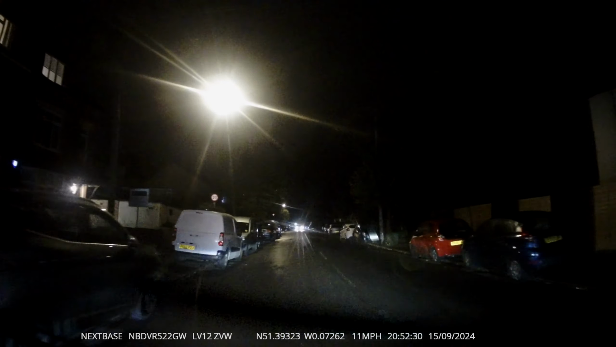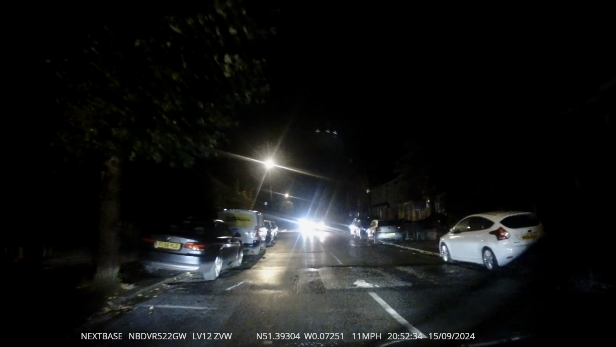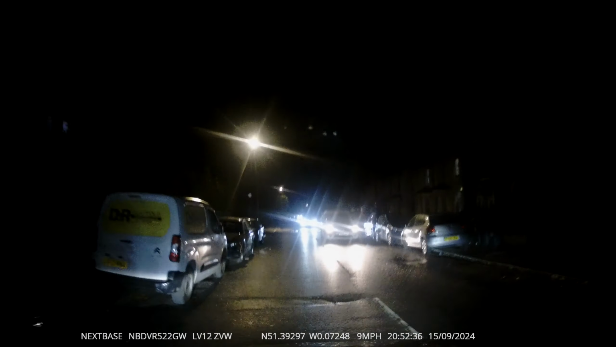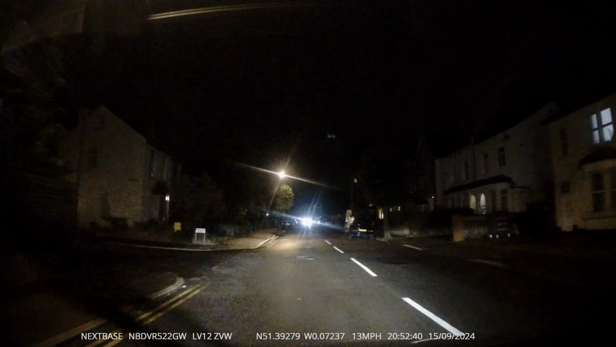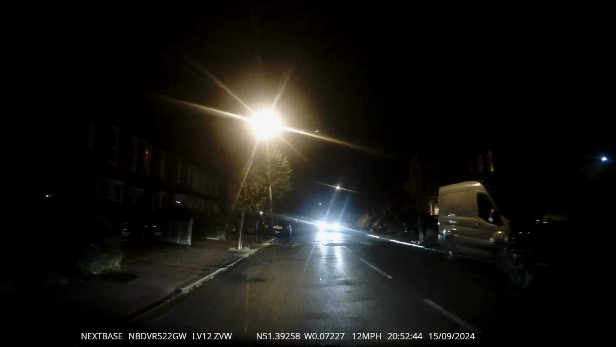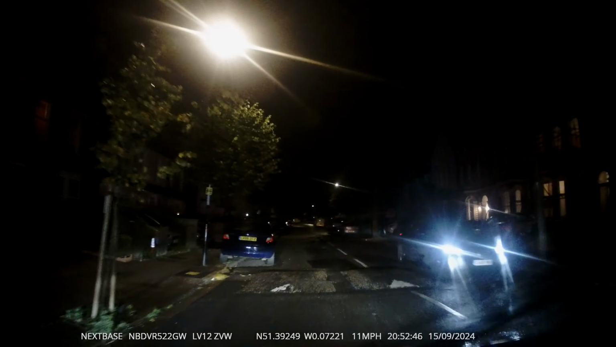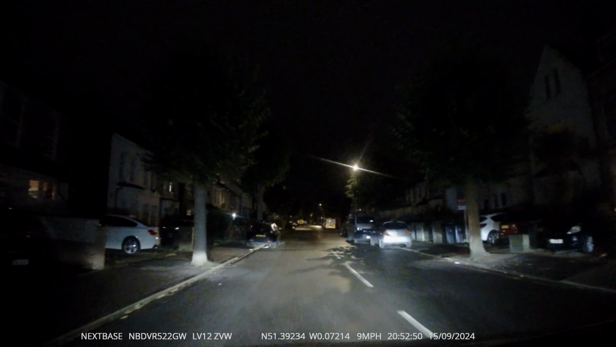So that's why, in some ways, you see the lights shining on the floor, but sometimes you can't always go with that. What can happen sometimes is someone's forgotten to put their lights on for whatever reason. Concentrate on this vehicle in front of me.